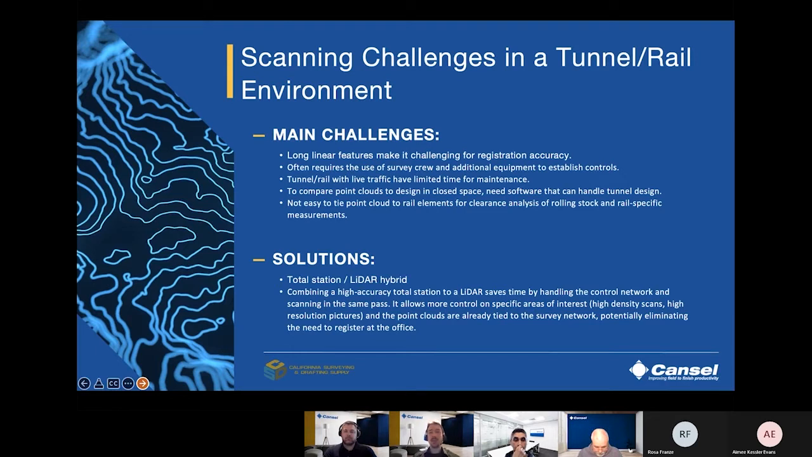It might be part of a preventive maintenance program or an emergency monitoring program when a problem is detected. And it could simply be to document the existing state when it has never been done before. Tunnels, whether made for pedestrians, vehicles, or rolling stock, share the same long linear feature with usually limited space to operate.